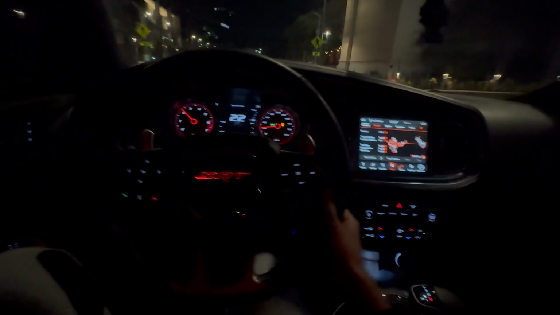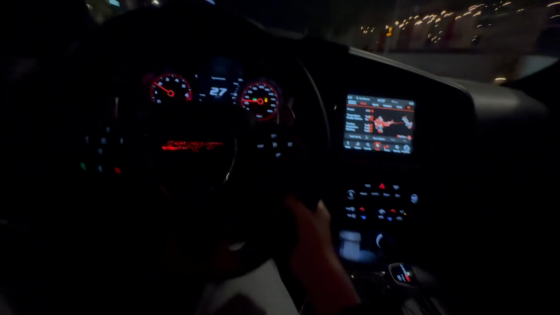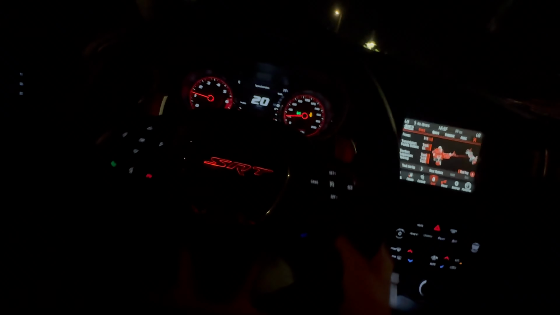What is going on? One last pull, because it seemed like the police got other worries today. Do one last little pull in the tunnel, y'all. Then I'm going to hit the highway. Get up out of here. I don't even want to do my research on what's going on. Feds everywhere.